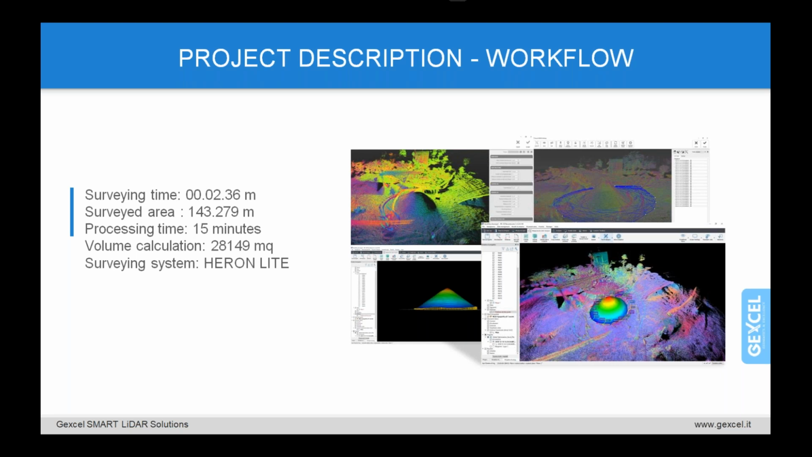And if you want to know more, I warmly suggest spending some minutes watching the mining workflow that is available on our YouTube channel, because you will have a complete overview of what you could do in Reconstructor related to the stockpile industry. And so this is the reason why HERON has been the right solution for this kind of application.